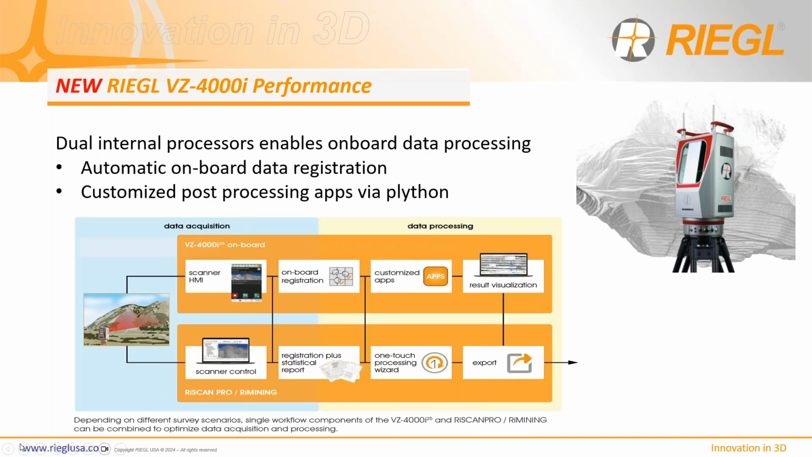Before we switch gears, the last thing I want to cover on the VZ4000i is the dual processor, which enables functions such as onboard registration and also customization for post-processing apps using Python scripting.